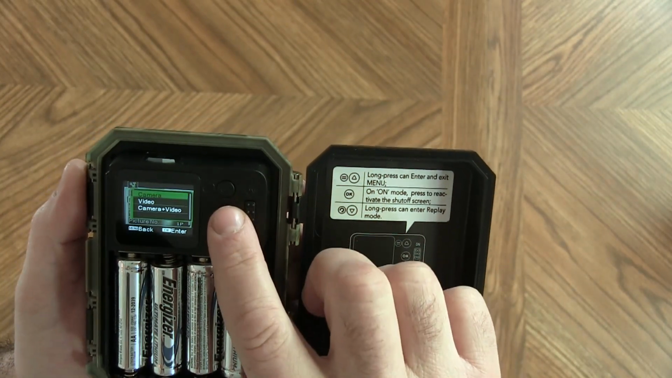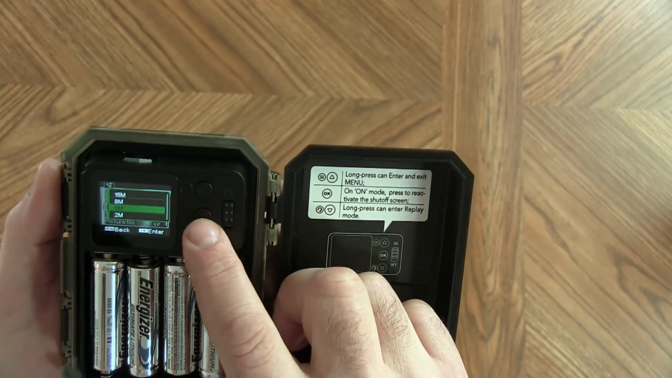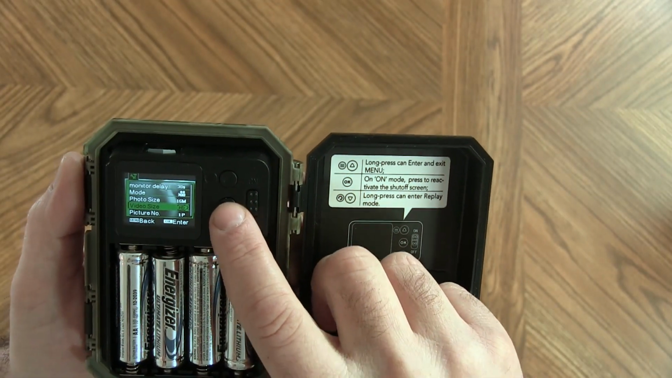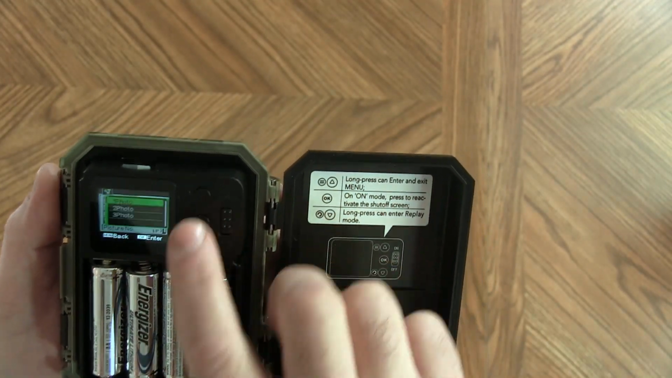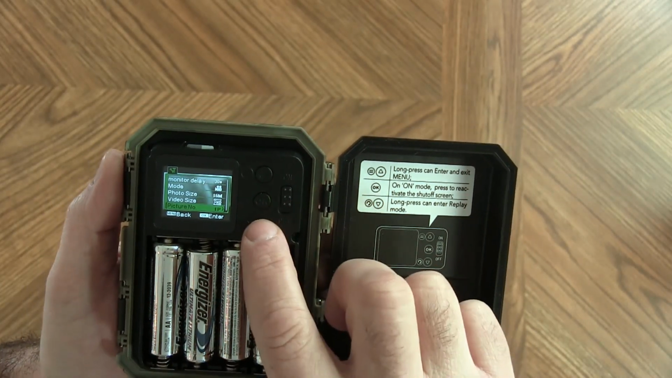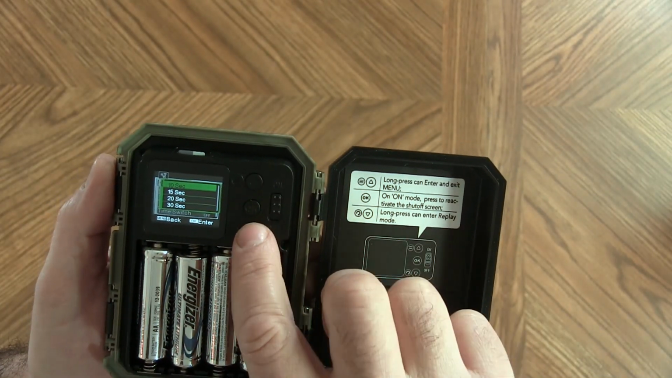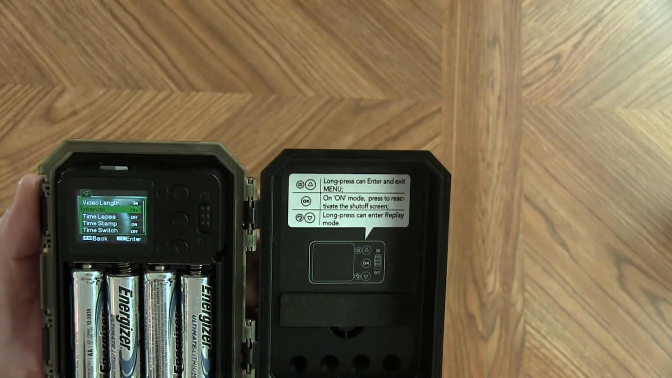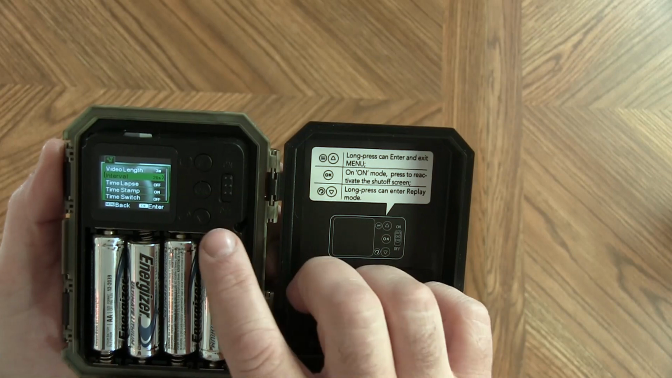Your mode, you can select your camera, video, or camera and video. Here's your photo size selection, and it starts at 2 megapixels and it goes up to 16. Your video size, you can select there, and we'll select 1080p. Your number of pictures, and that is if you wanted to take 1, 2, or 3 photos at a trip. We can go down to video length, and that's how long your videos will be. And it starts at 10 seconds and it goes up to 3 minutes. Next is your interval, and that's how long it is between your trips, whether you're taking a next photo or your next video, how long it's going to wait.